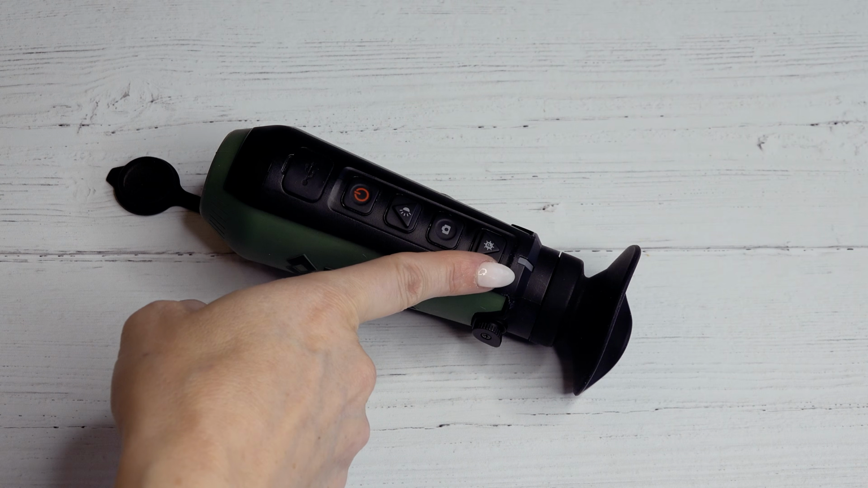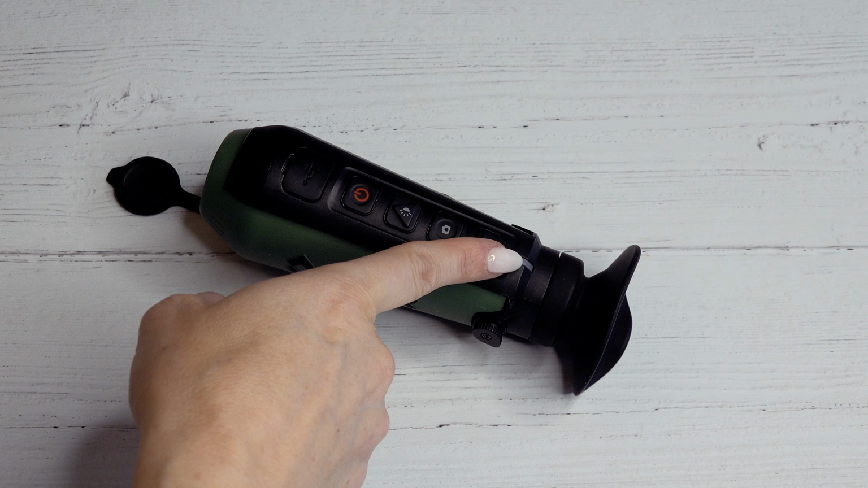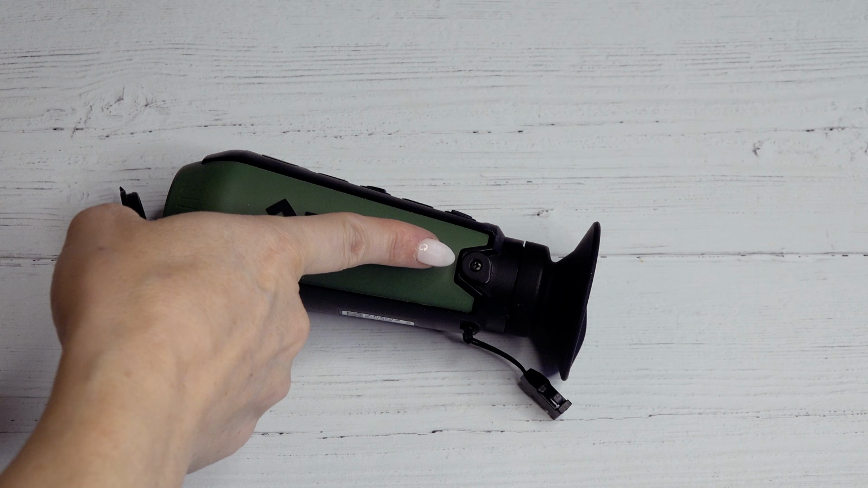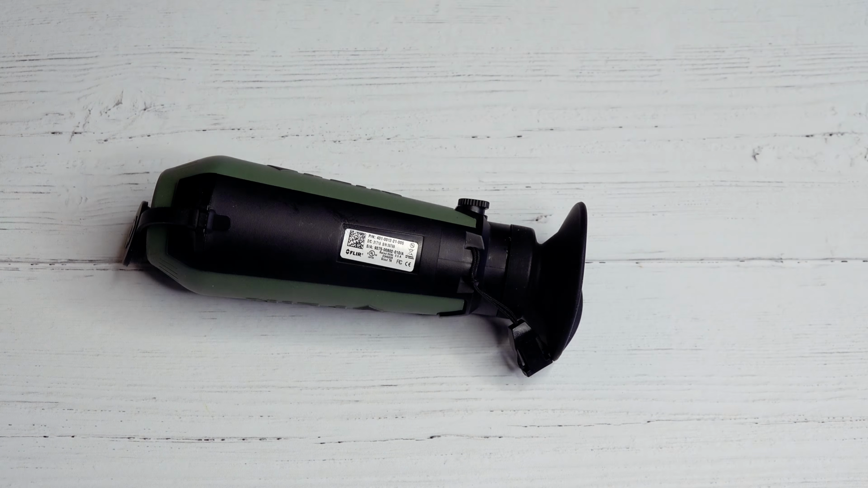There's an LED light on the rear that's on when the unit's on and will display your battery status. I don't love this because I hunt a lot at night, but a piece of tape will cover this up. The diopter adjustment knob is in exactly the same place as on the ATN. And unlike the ATN, there's no place to attach this to a tripod.